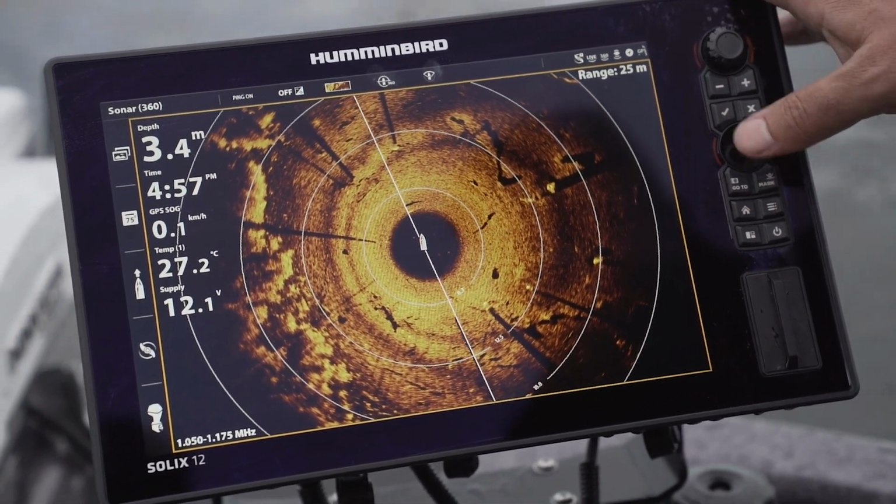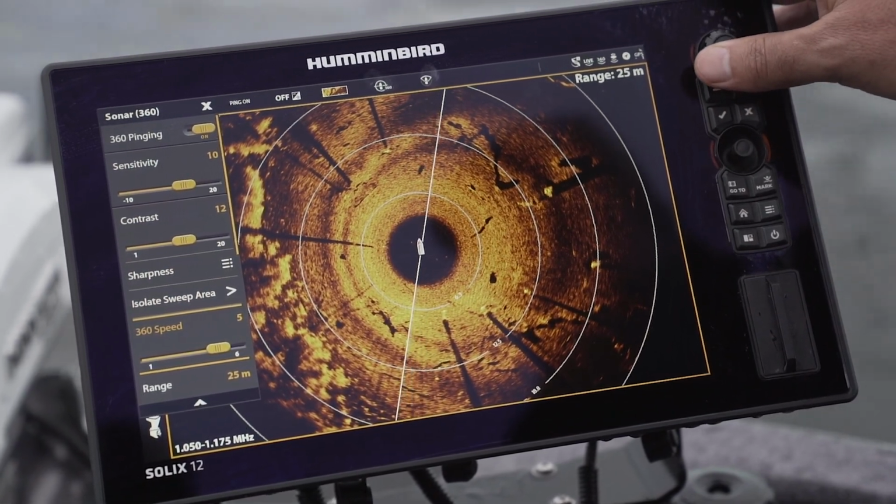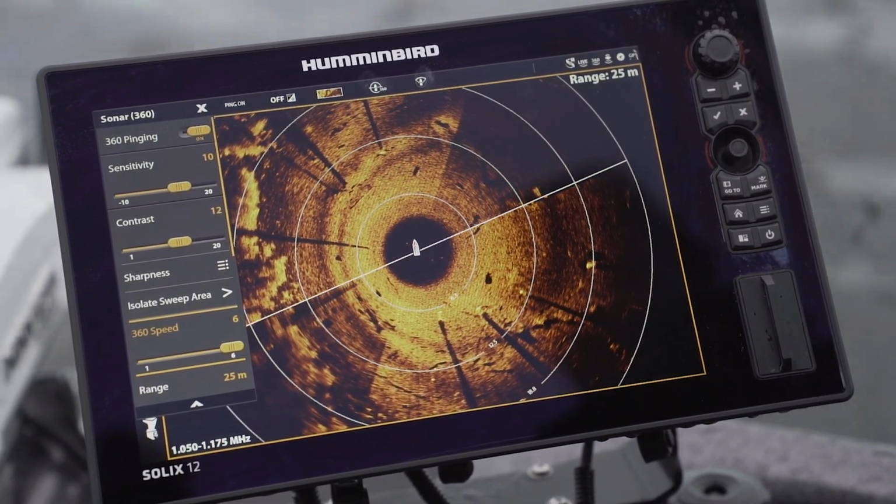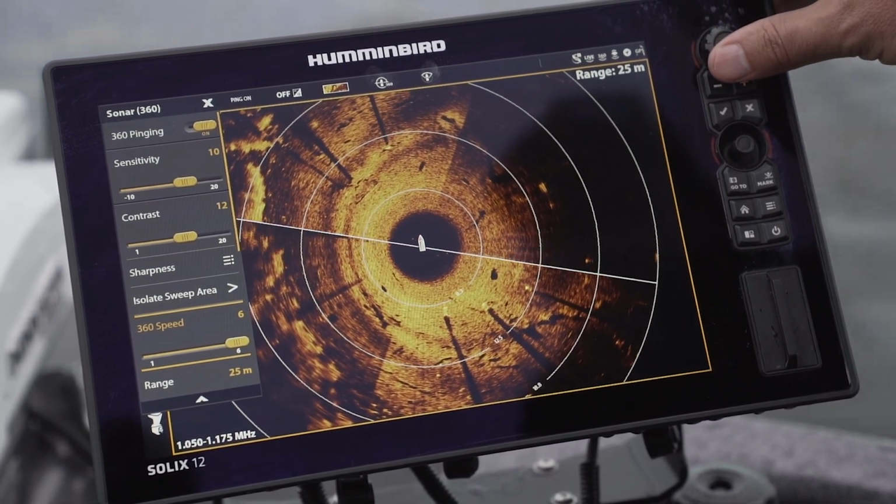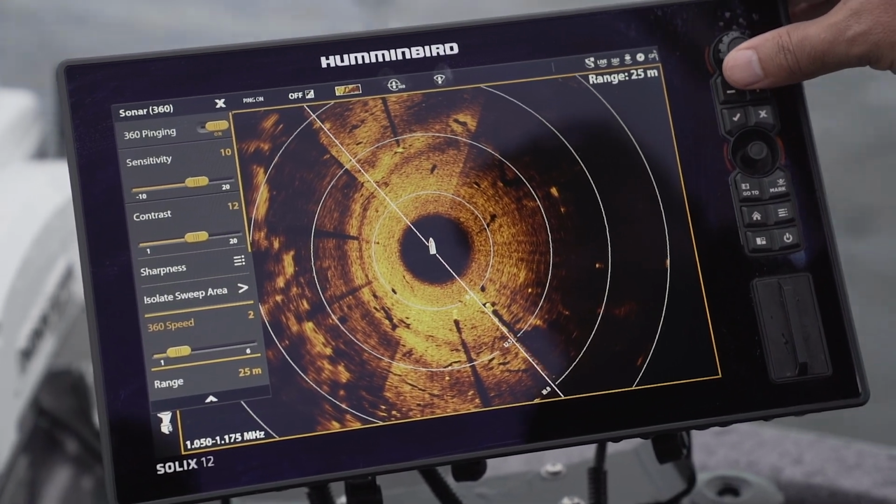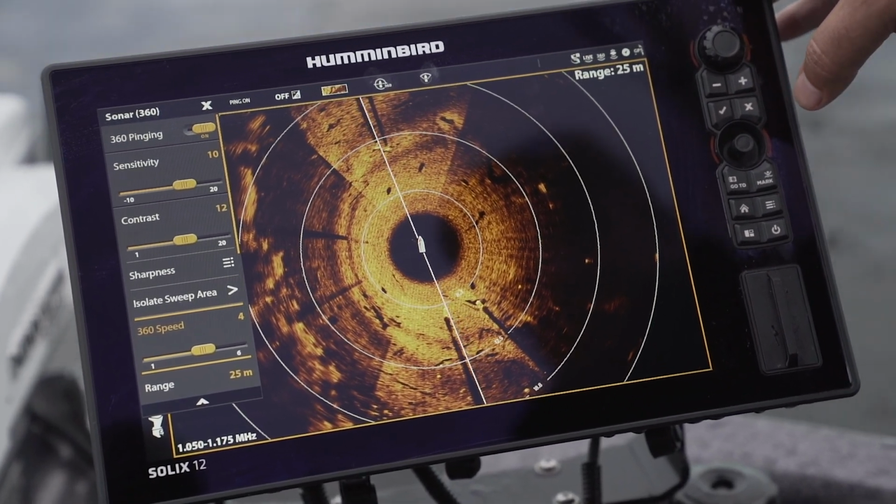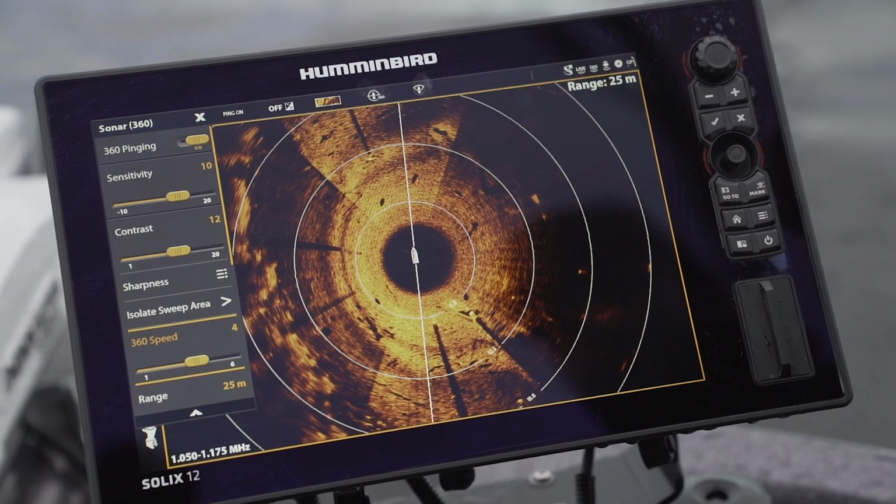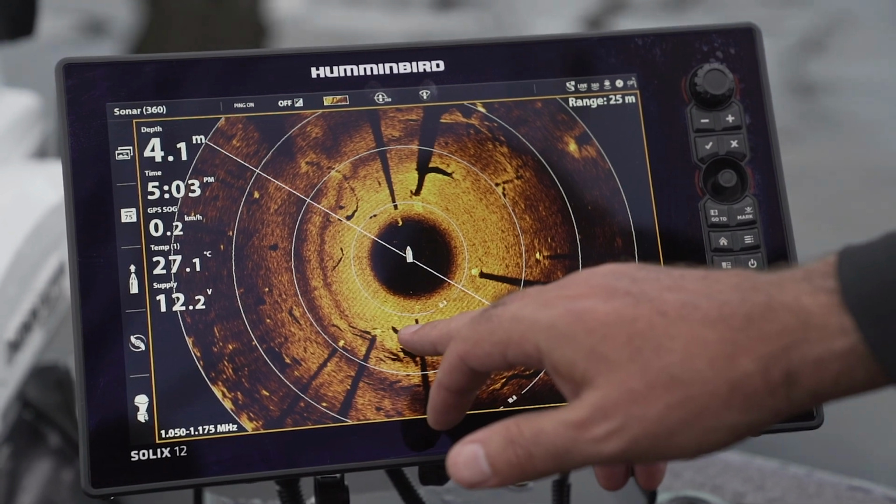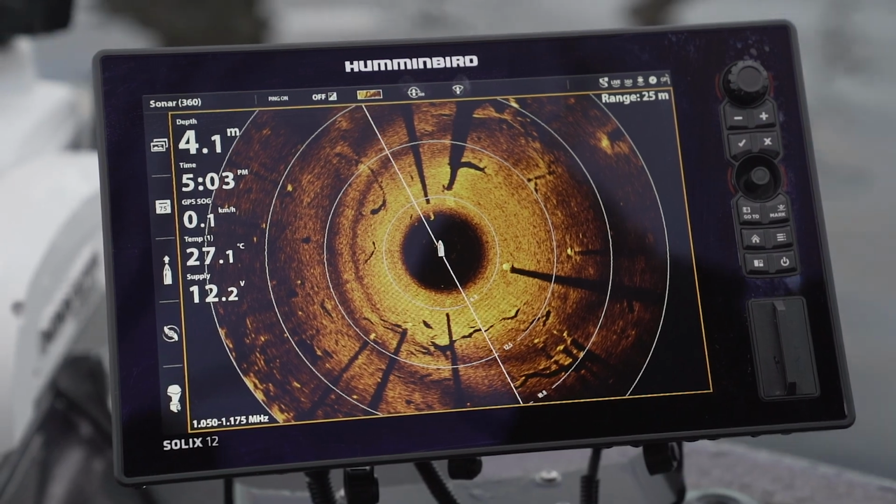The other thing you can see in the menu system is 360 speed. Basically, the faster you go, the quicker it's going to update, but the less defined everything's going to be. And then the slower you go, the more detail it's going to have, but it's very slow in its updates. So normally about 4 is a good speed, a good combination between good detail, but also getting your fresh updates coming through. So you can see between these two trees, there's one barra just sitting there, and as this sweep comes around, we can see whether that fish has moved or not.